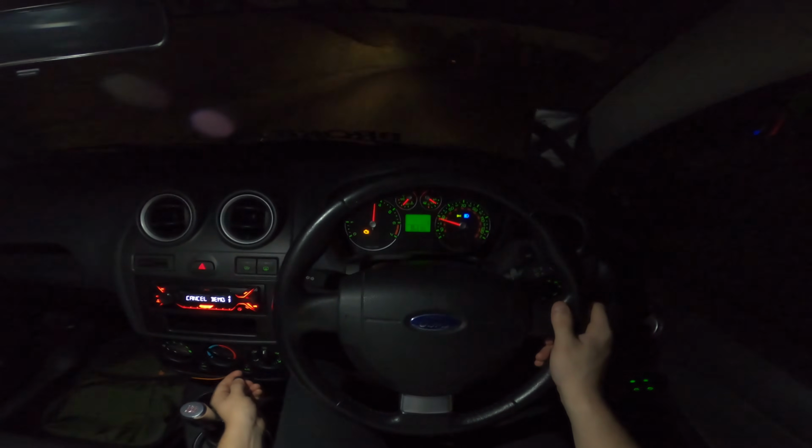Off, that's on. But my headlights are terrible. I almost just hit that curb. Go.